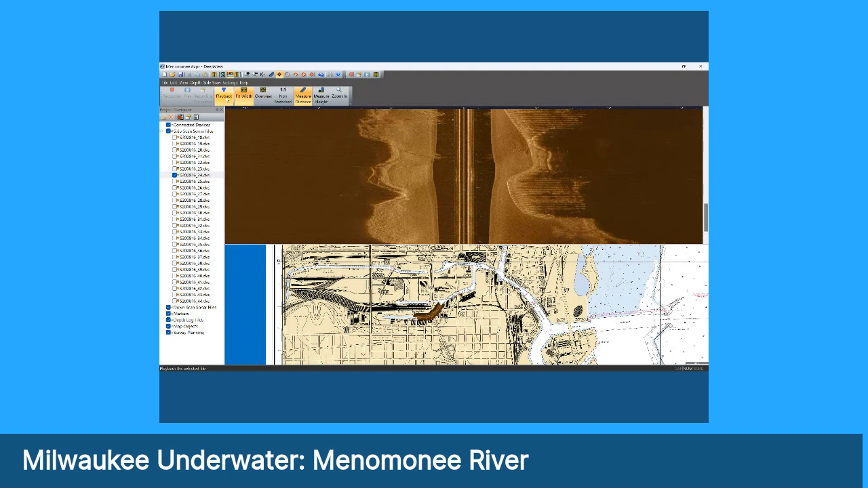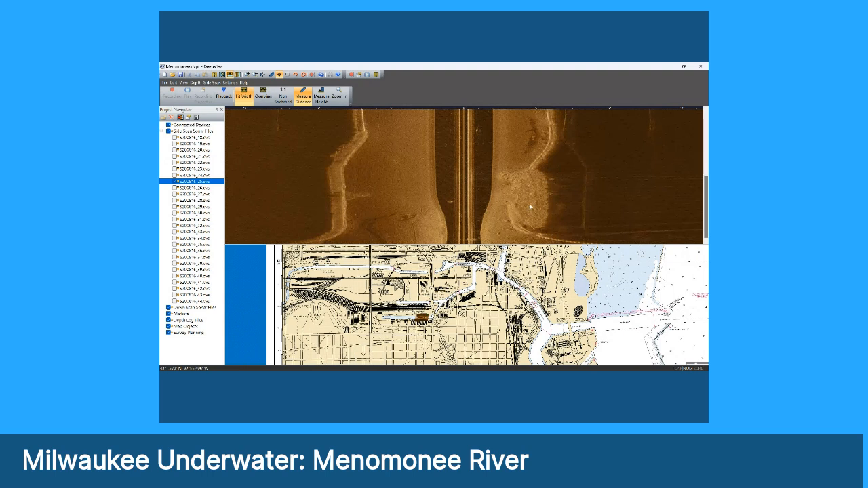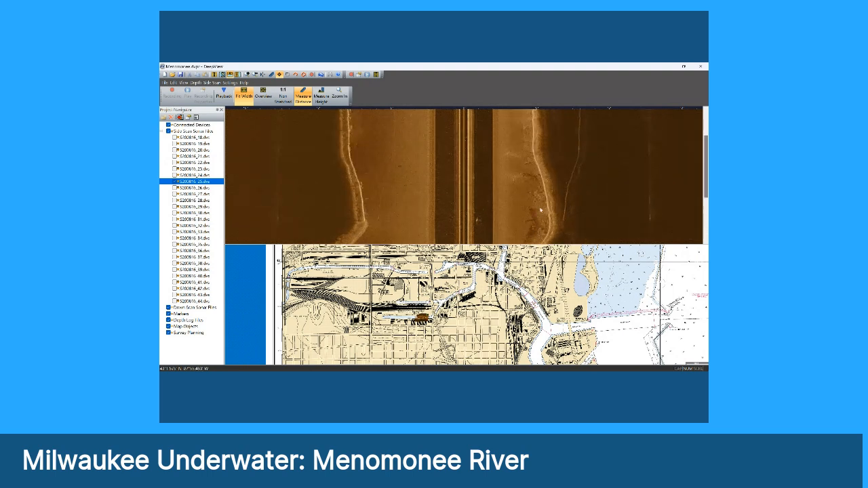So let's take another view of that. Give you a close-up of where it is. It's right here in this little area. That's it again. You can see how hard it is. It actually echoes back a couple of times. And it's a pretty good size object. You can see there's a bunch of debris near there that we think is industrial in nature that's just been dumped. But yeah, pretty substantial object on the bottom.